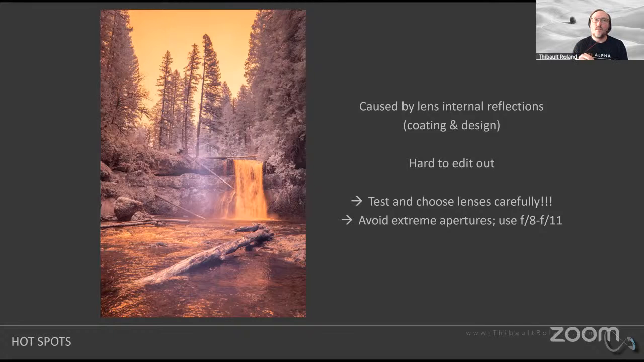There are ways to make it a little bit better on those lenses that create it. It's not going to prevent it 100%. It's just going to limit it somewhat. And to limit this, you want to avoid using super wide apertures, so let's say f2.8, f4, something like that, or super small apertures, let's say f16, f22, because this will actually create even more problems, even more hotspots.